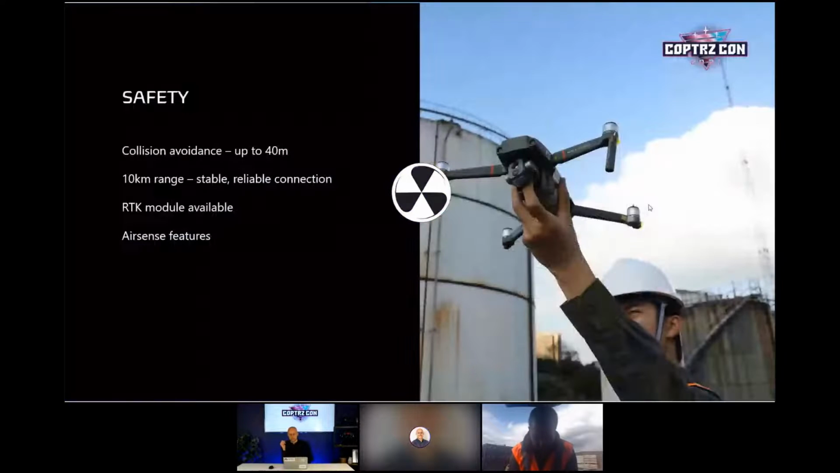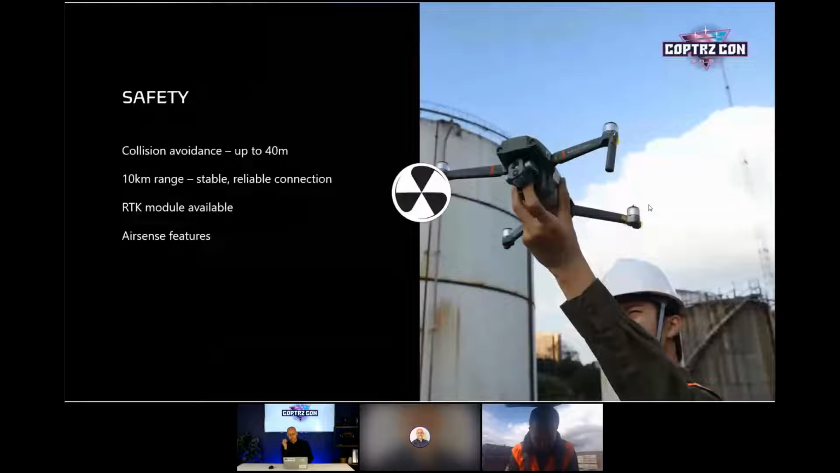Already a really popular bit of kit. Safety side, we did talk a little bit about the RTK module. Obviously, it's got the Air Sense feature, which is a big feature of the M300s and DJI's latest equipment. Obviously, identifying nearby airplanes, 10 kilometers worth of range.